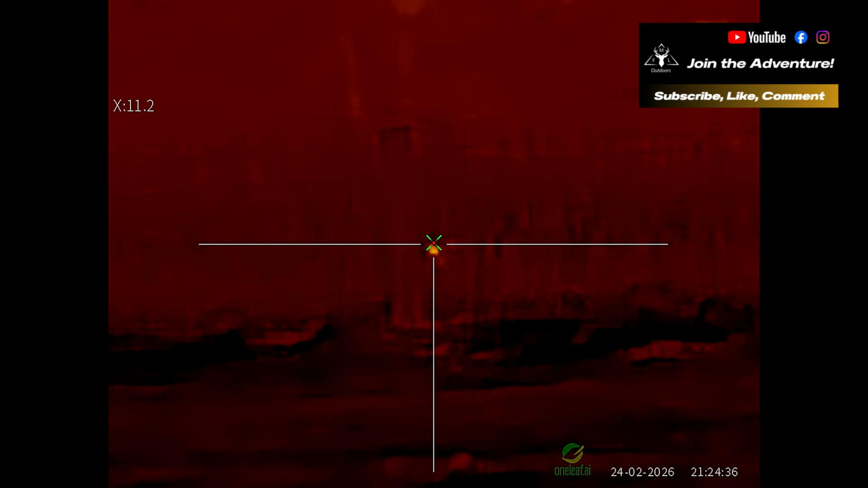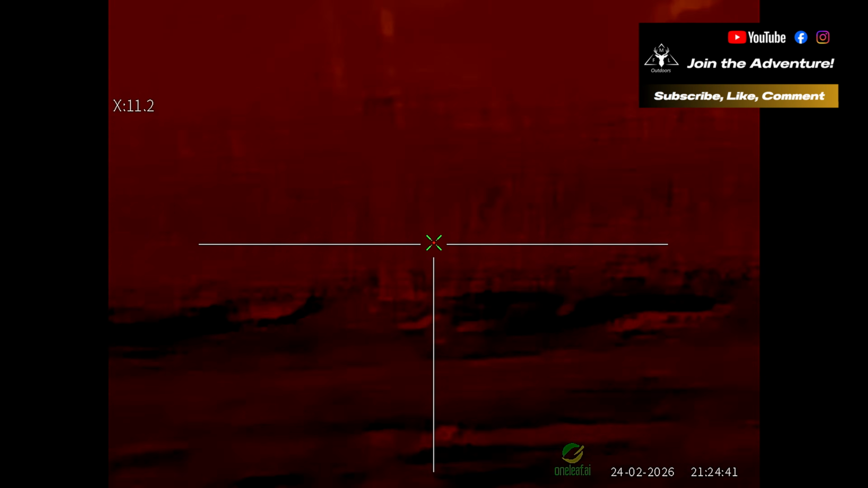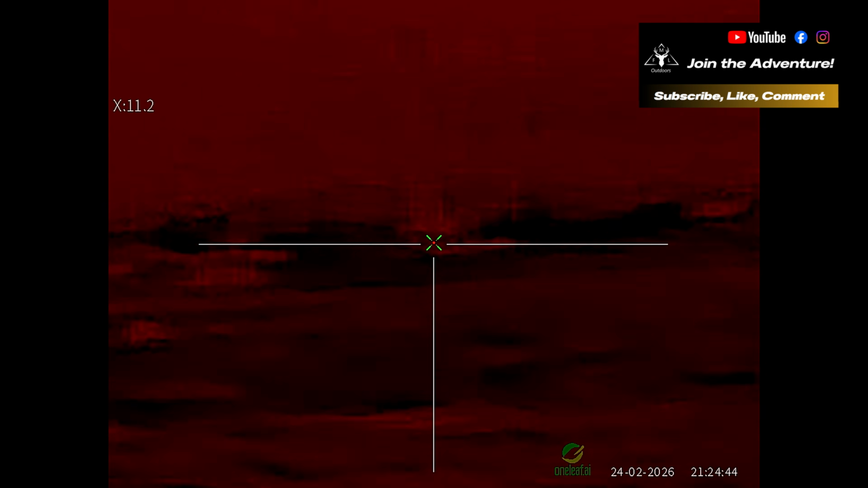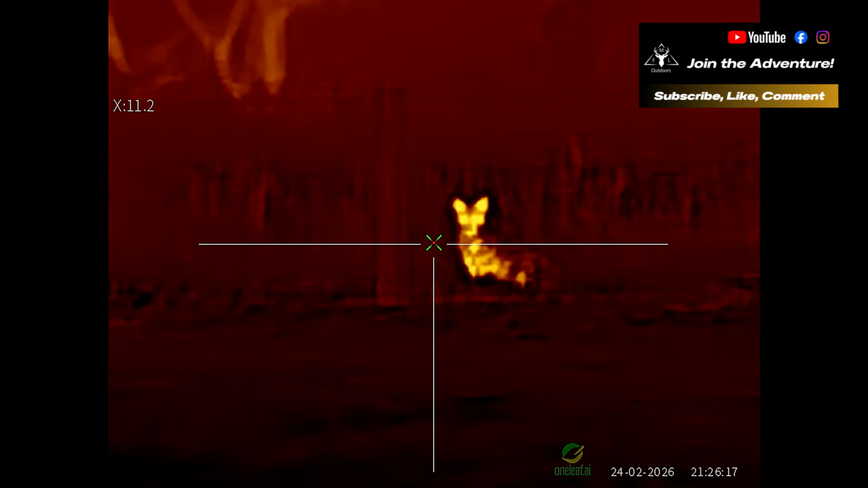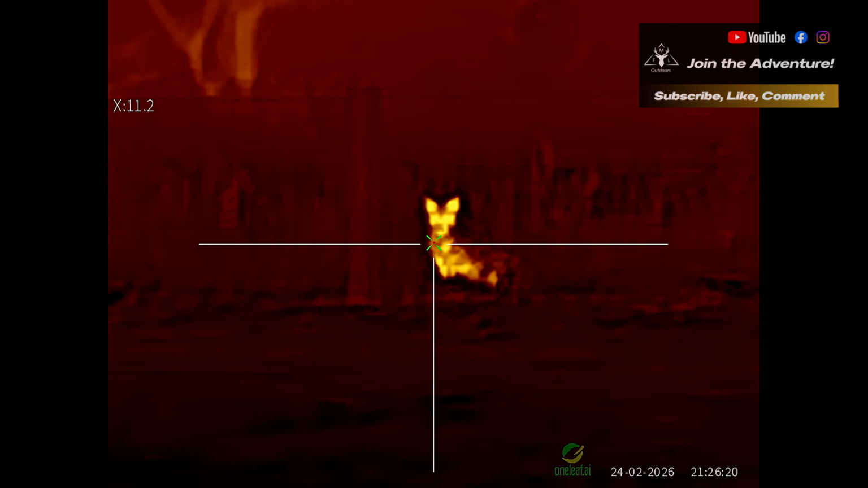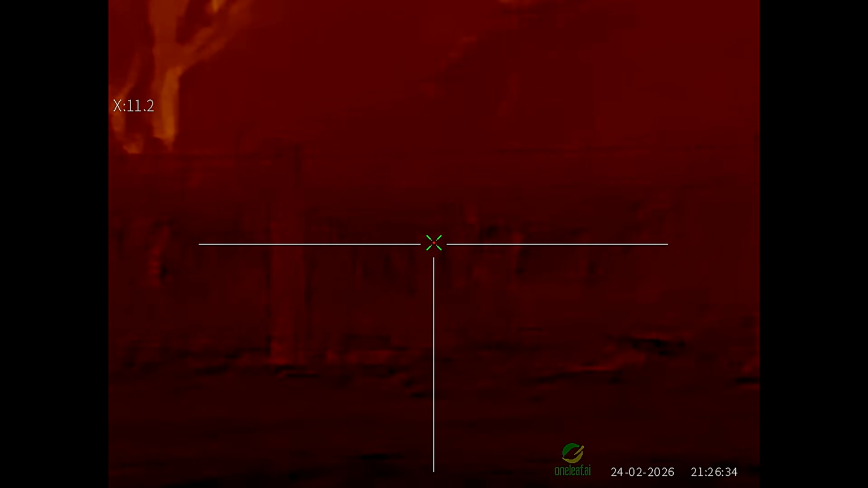I think I'll give it another squeak. I lost it for a couple of minutes and then I scanned to the side and there it was, sitting right up against the fence. I cannot take the shot yet because it's actually on the opposite side of the fence and I don't want to hit the wire. That's got its interest and I think it's heading my way. Yep, it knew exactly where to get under the fence.